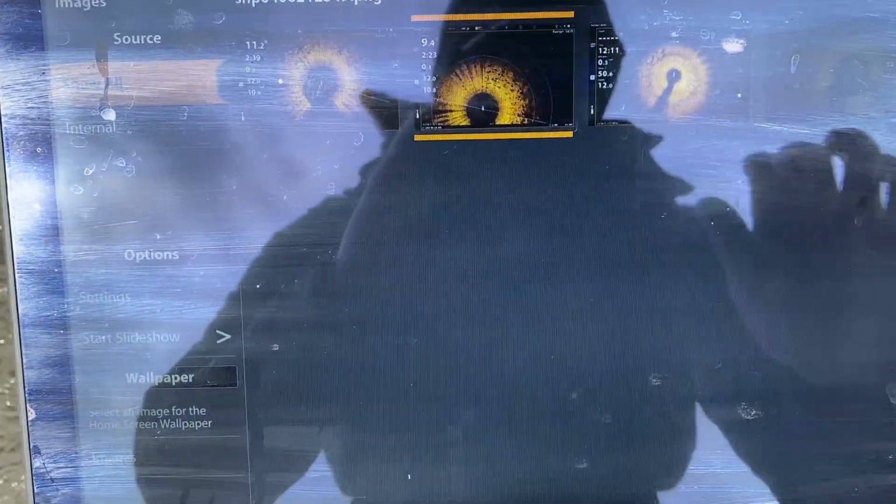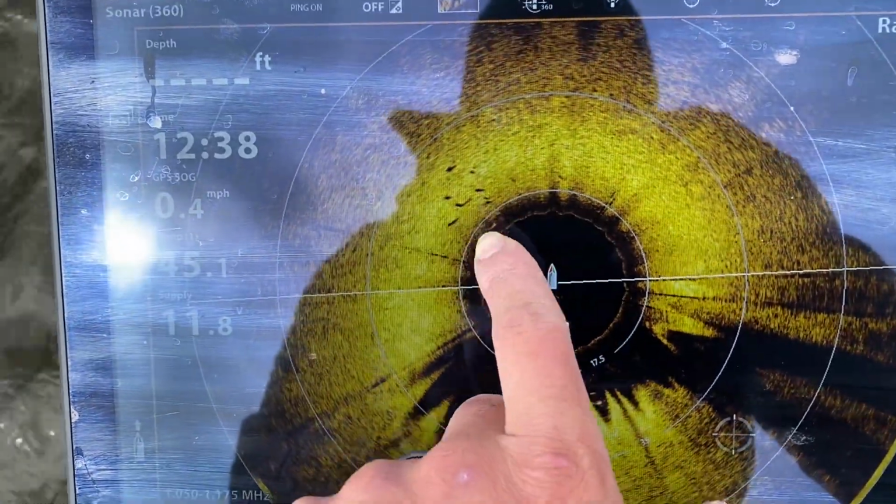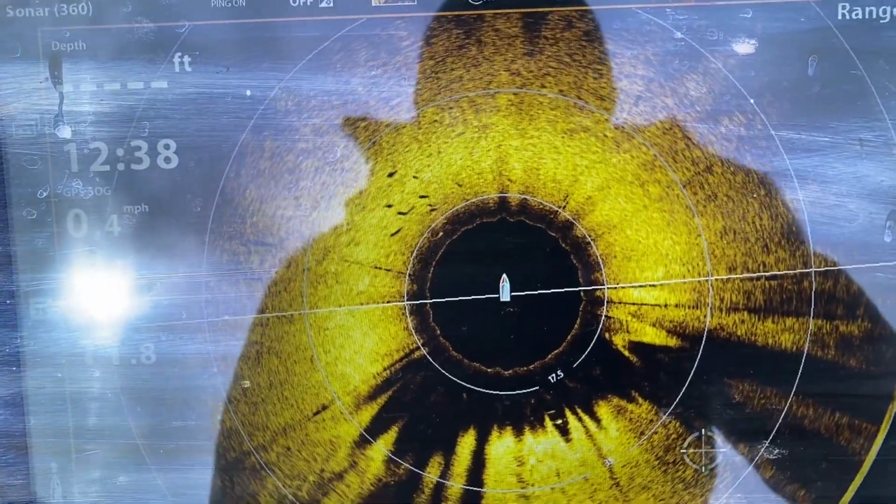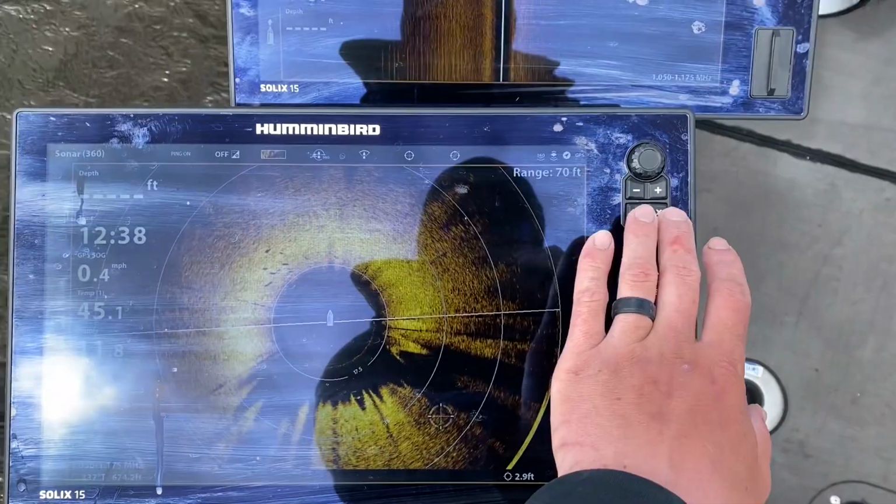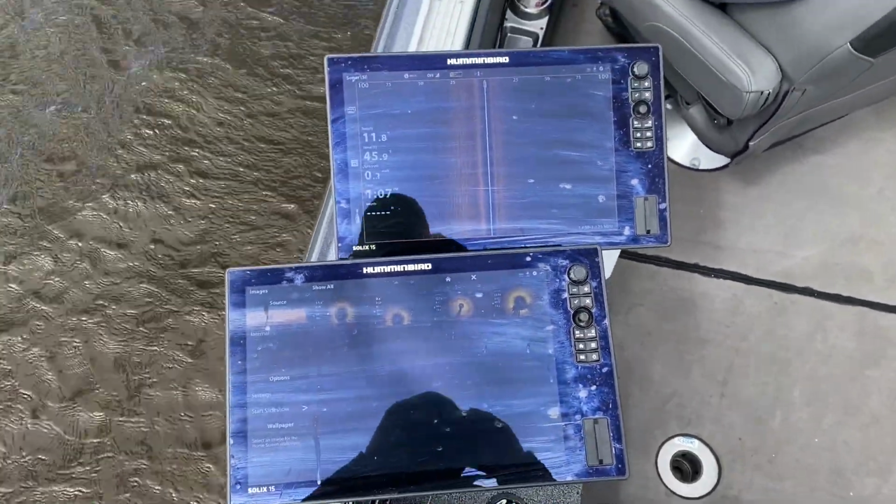Now this is actually from today, and we got a little school of fish here just off to our, say, 10 o'clock, and we actually got a couple fish out of that school there. So kind of the setup, that's what it looks like. This is what I see here in the back of the boat.